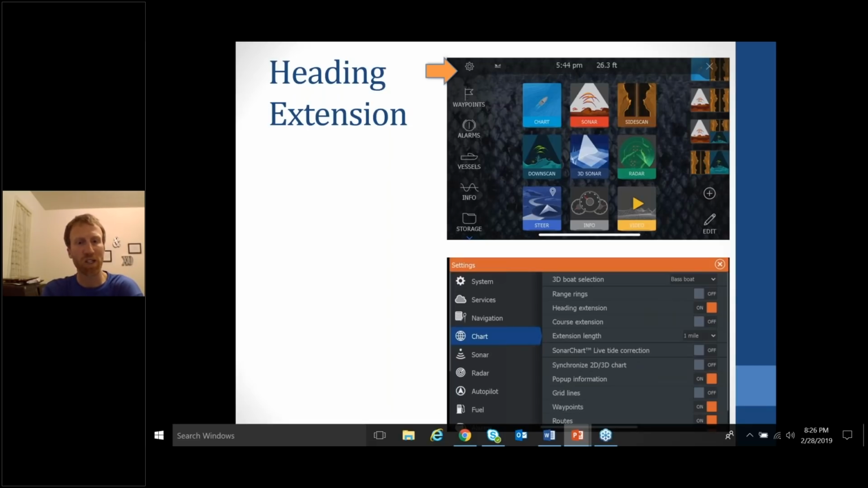Heading extension, this is something kind of simple, but it's very important. When you're on the main screen, just click on the settings icon up there at the top, go down to chart, and make sure that your heading extension is turned on. I have a heading extension on my Lowrances at my console, as well as my Lowrance up there at the bow of the boat.